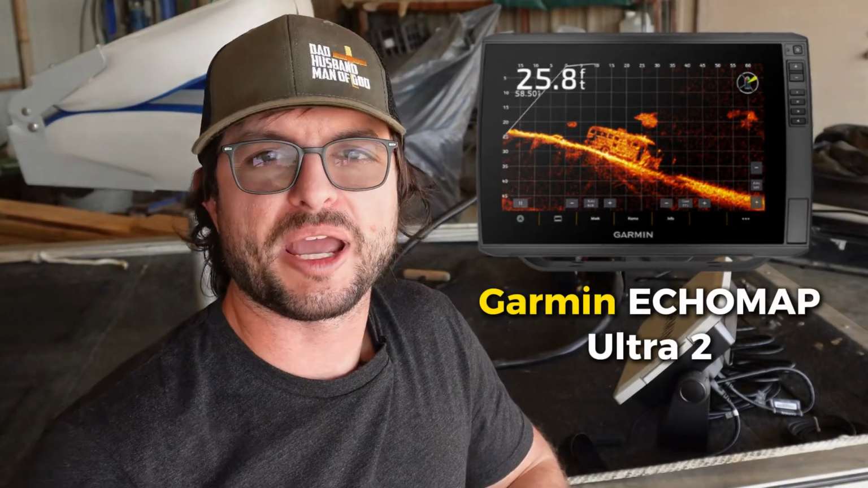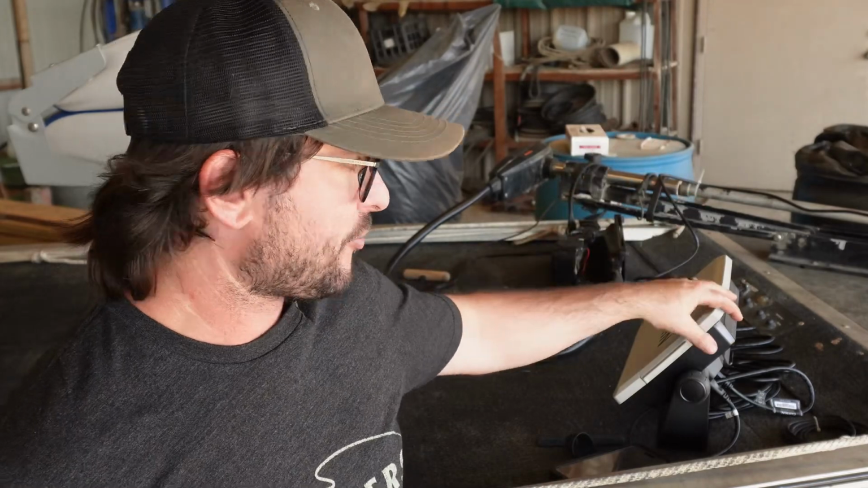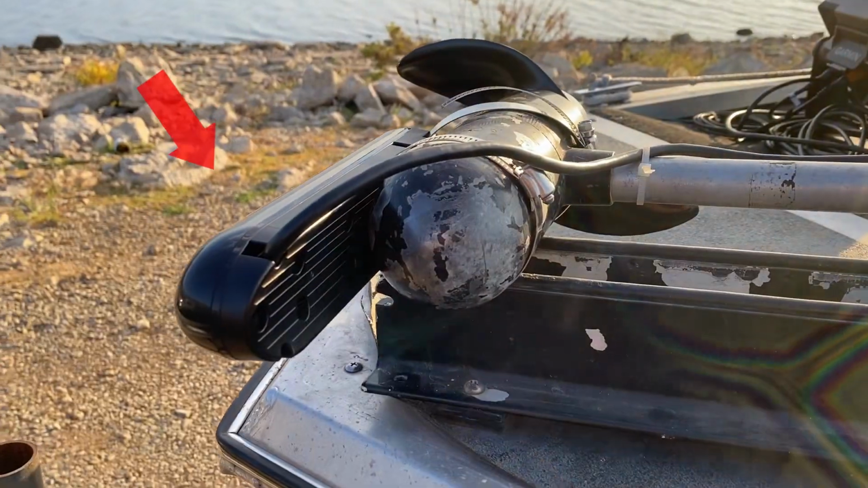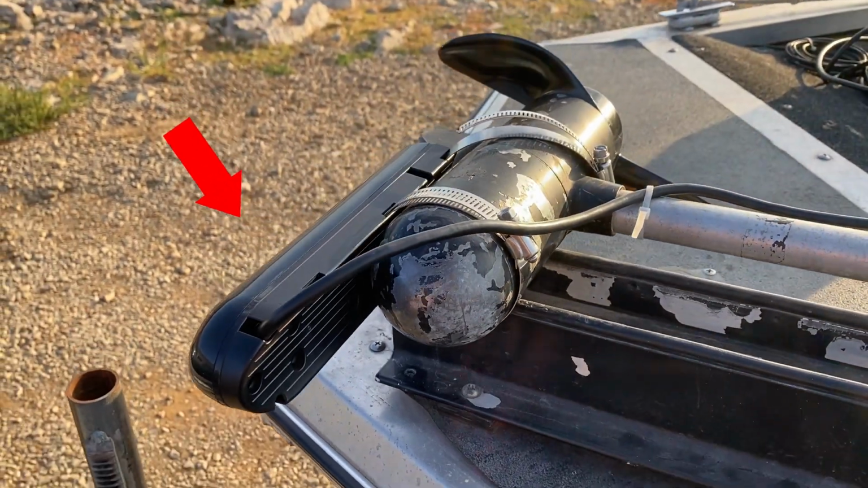The Garmin Echomap UHD Ultra 2 is said to be one of the best fish finders ever made. So I installed it on my boat to test it out. I kept the installation pretty basic because I'm only borrowing this unit for a little while to test it out. As you can tell, I put it on the front deck of the boat, just screwed directly into the deck, and then I threw the transducer onto the trolling motor.